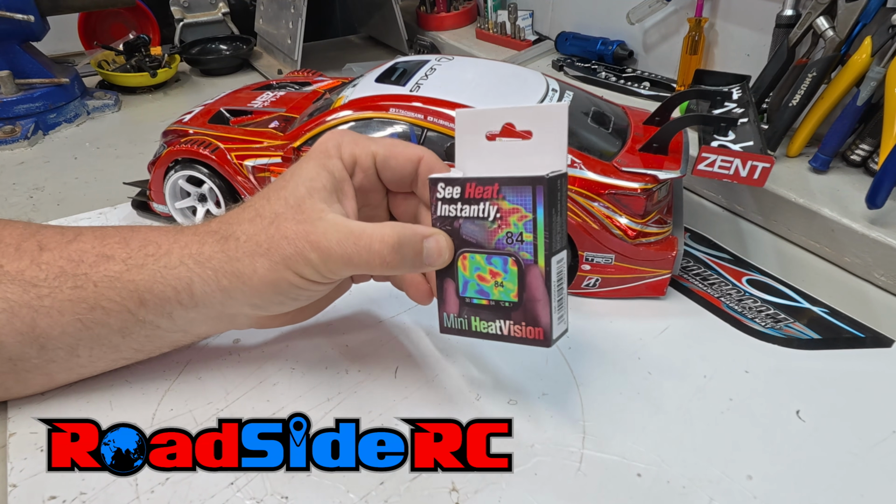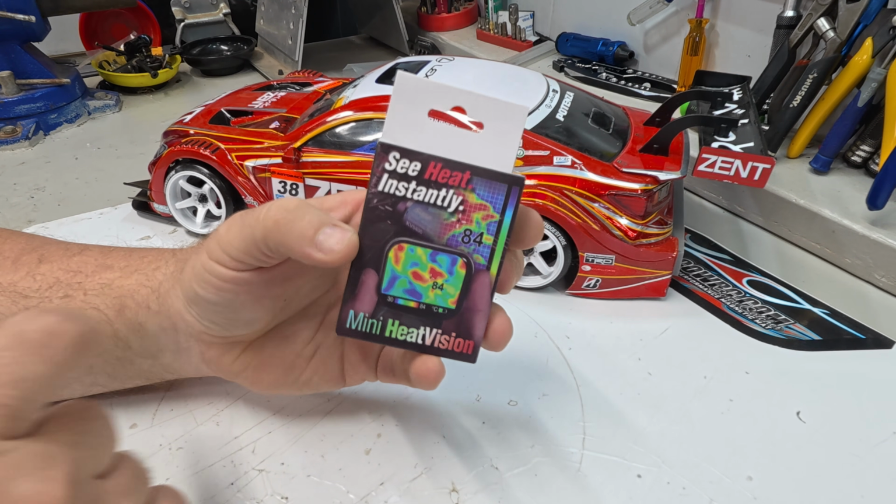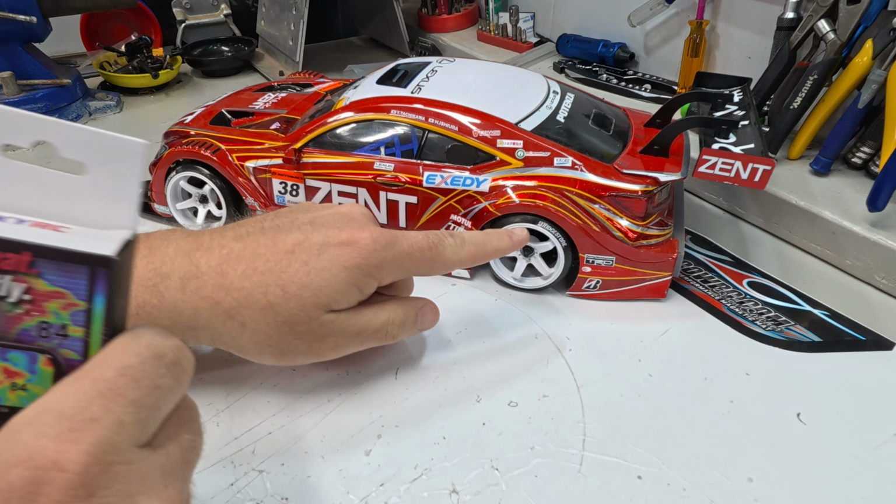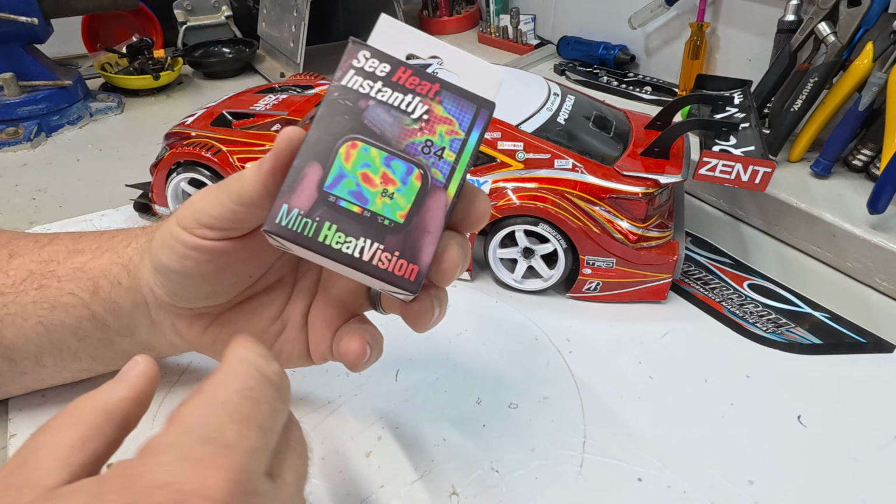In this video, it is the SkyRC little mini HeatVision camera here, testing this out to see can it give us some insights on RC drift tires, RC tires, motors, ESCs, that kind of thing.